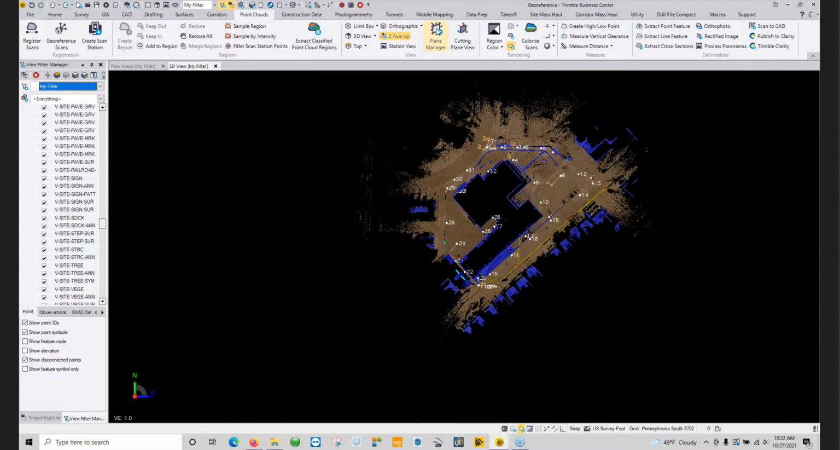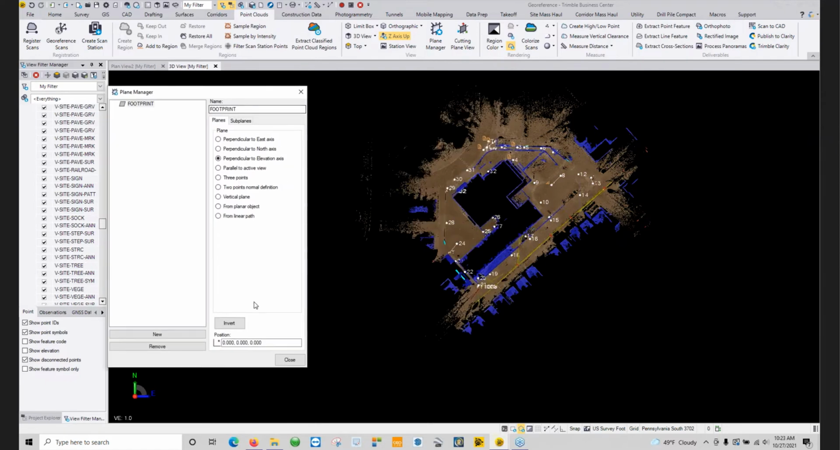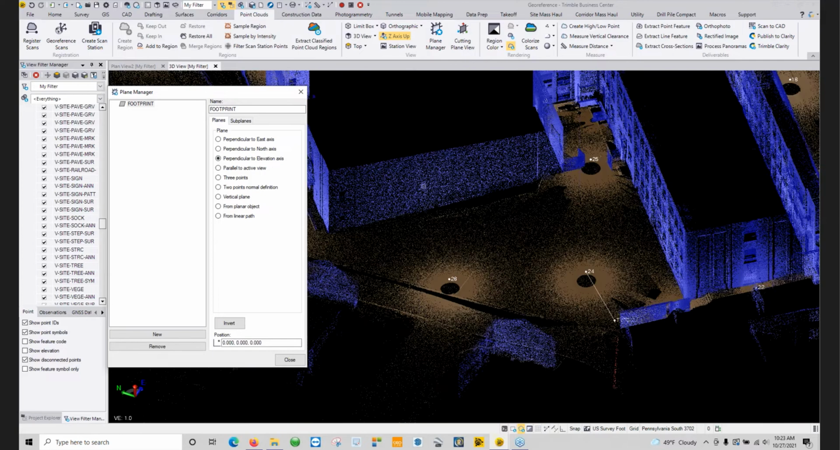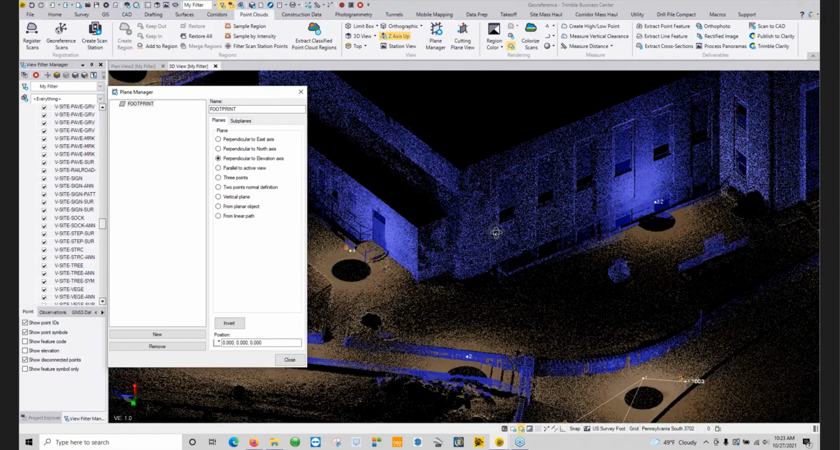The other way to do it, which I think is a lot easier, and close out limit boxes, is to go into your plane manager. And what we're going to do is create a new plane. And what we can do is call this plane something like footprint. We'll make it perpendicular to the elevation axis. And right here, it's going to ask you for a position.